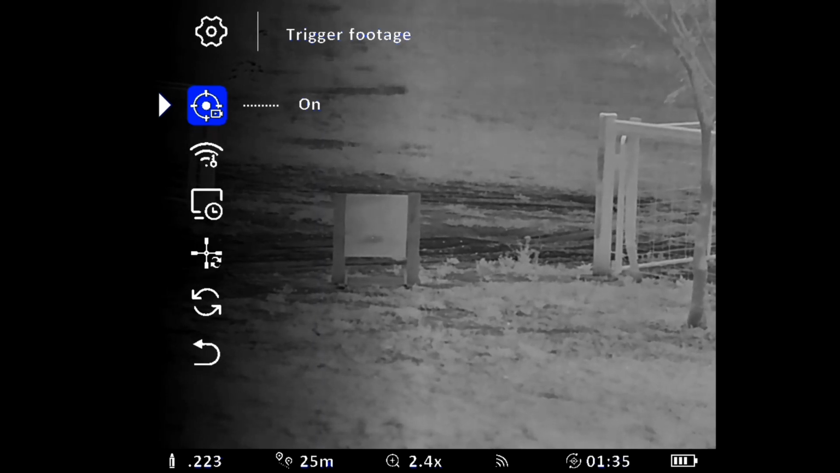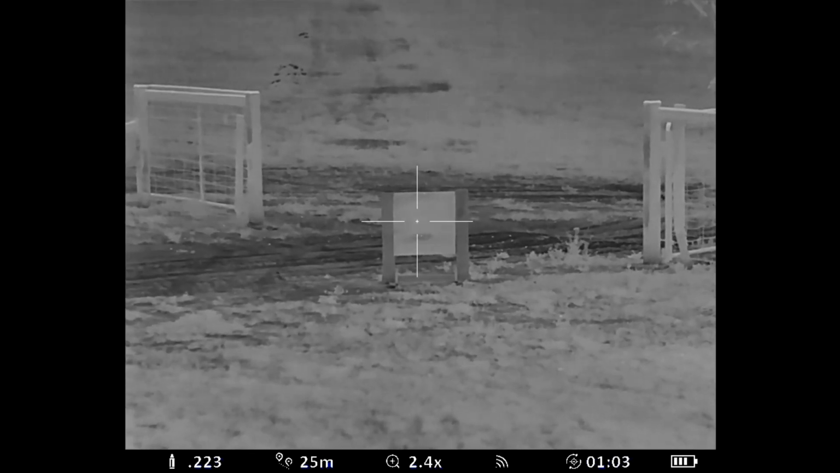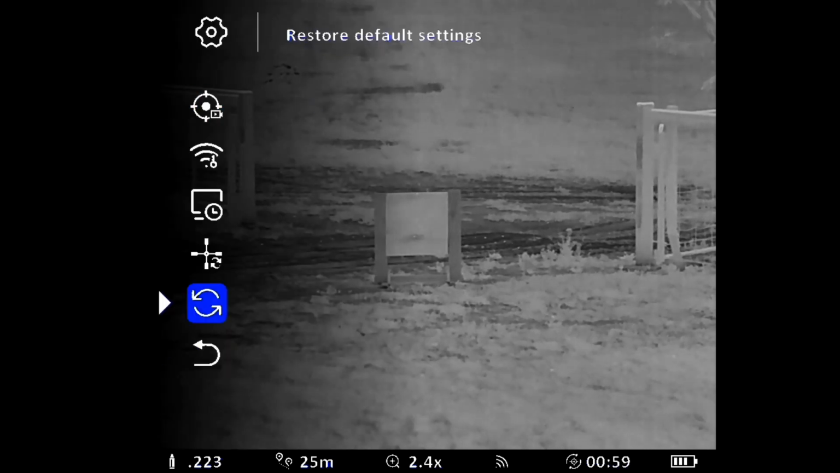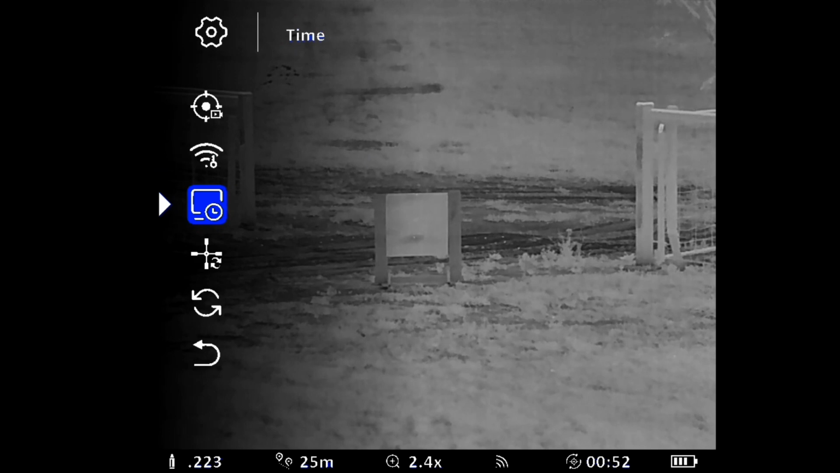But if you've got a lot of things to shoot at, I found it just keeps recording. It'll record for 20 or 30 seconds, whatever it is, and there's no sound, which is a bit of a pain, but it is how it is.